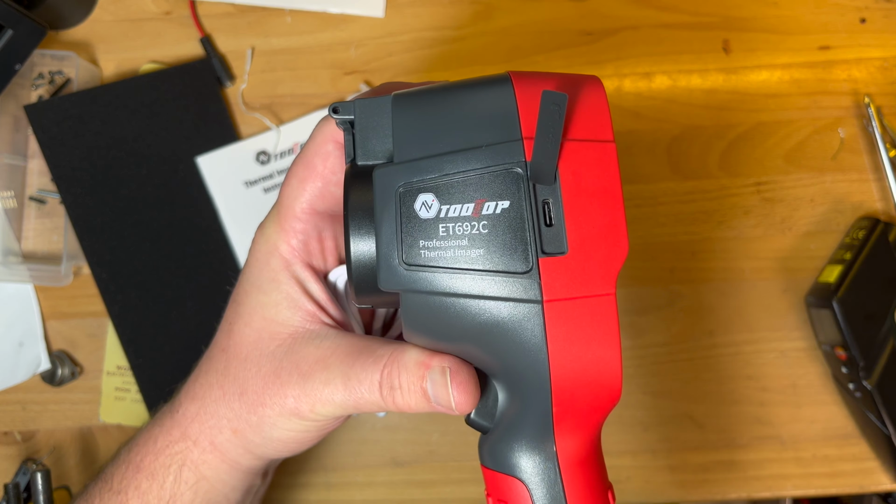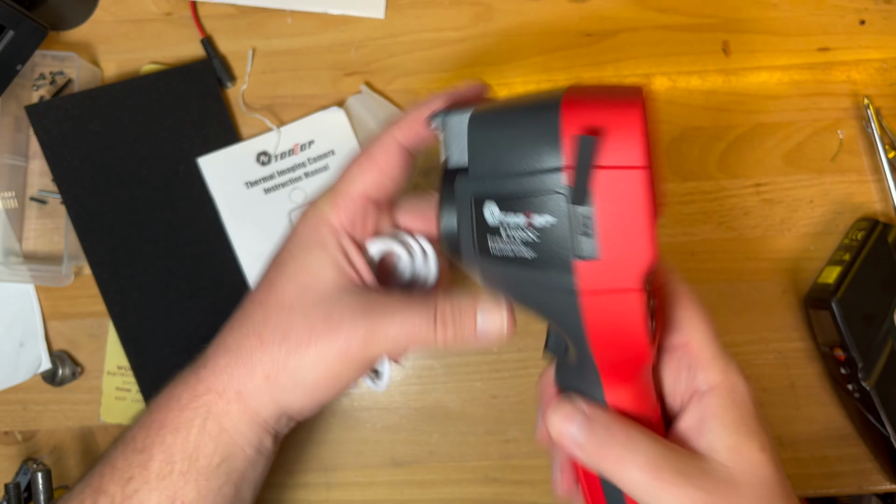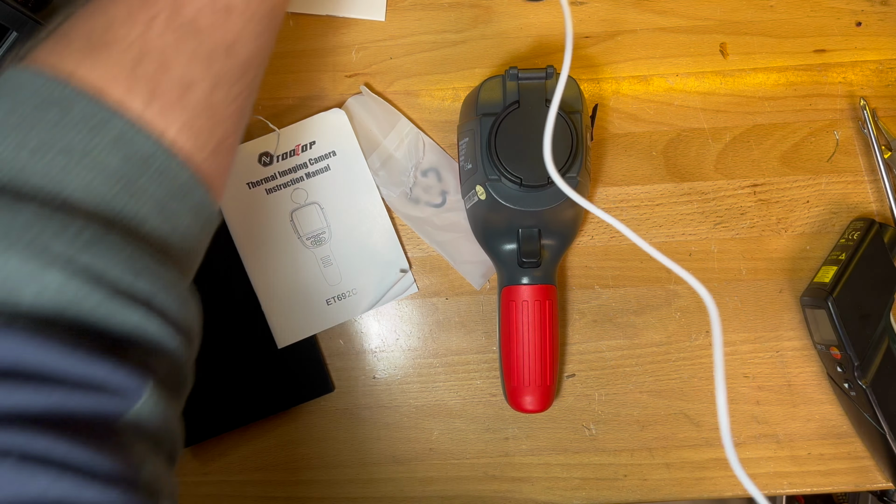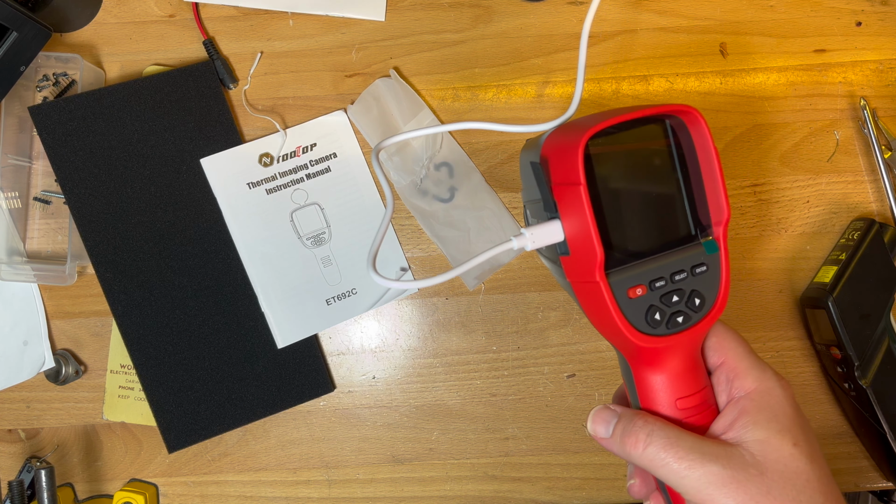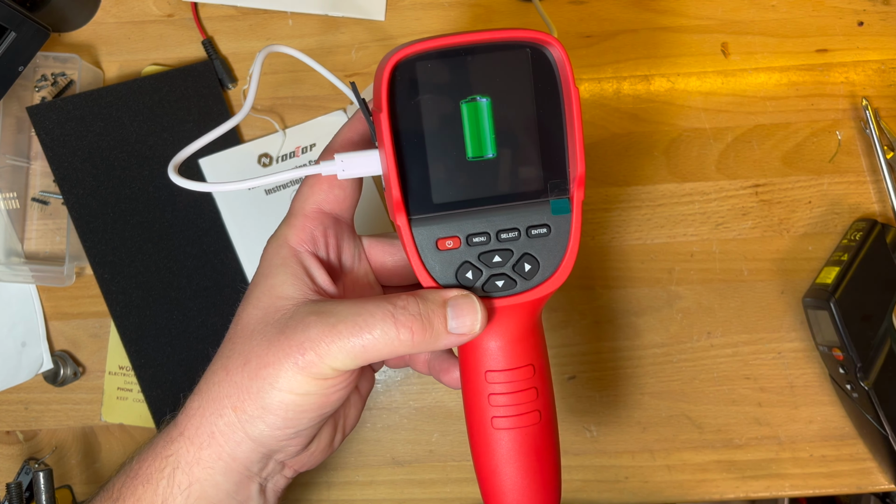And there's the ET692C professional thermal imager. So let me charge it up. I assume it needs charging, although maybe it doesn't. So that's plugged in. Okay, it looks like it's almost charged. Shall we peel this off?